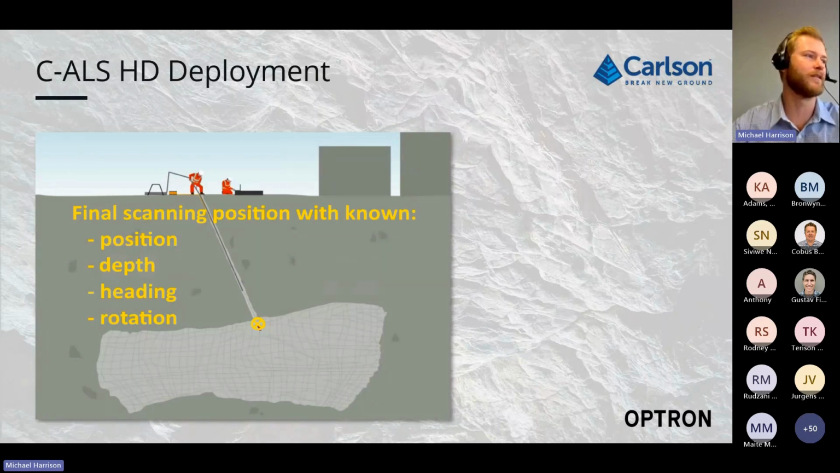As you can see by the little yellow circle with the cross, the position of your collar has now been transferred via IMU measurements and measurements on the tablet to the final position of the CALs. The CALs is now in a position where scanning can be done.